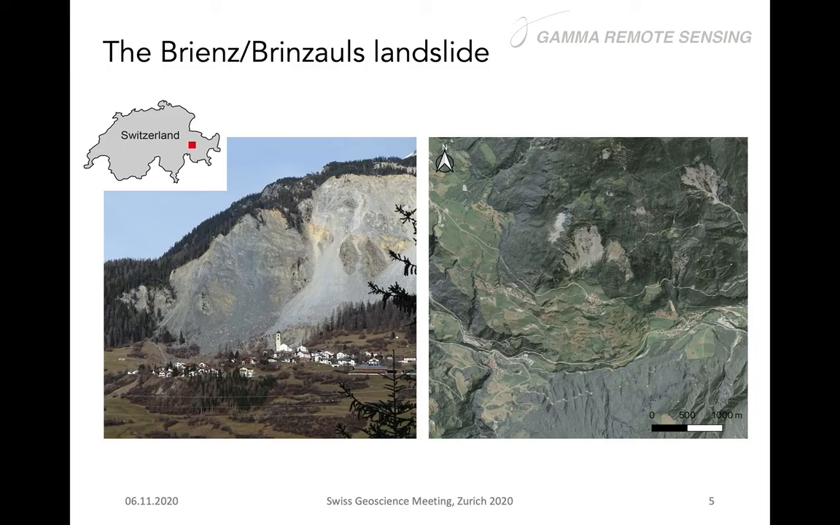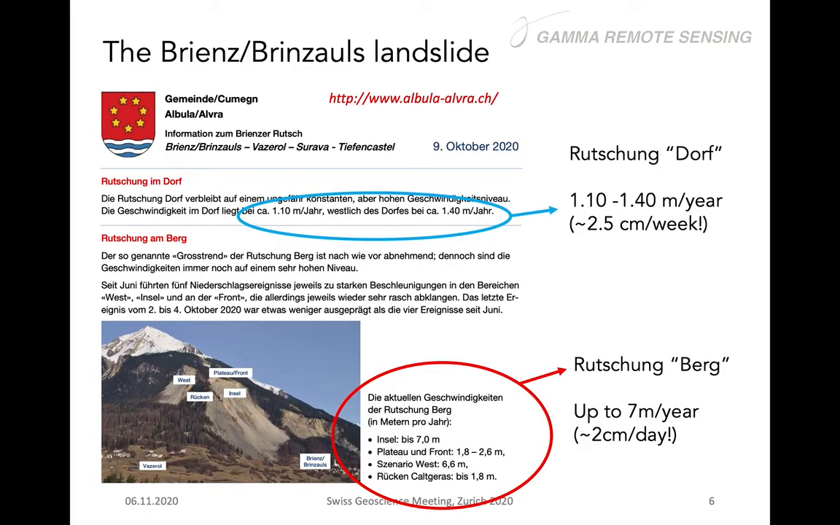And that's the reason why here is good to have an example of what would be the problem of using a standard processing, and how we can maybe improve the quality of the results we get from radar when we use different approaches. This area is well monitored with different ground-based techniques, and you see here is a bulletin that is released every month from the Albula Gemeinde. And you can see this is one of the latest, from the 9th of October. You have two main areas that are moving with different velocities.